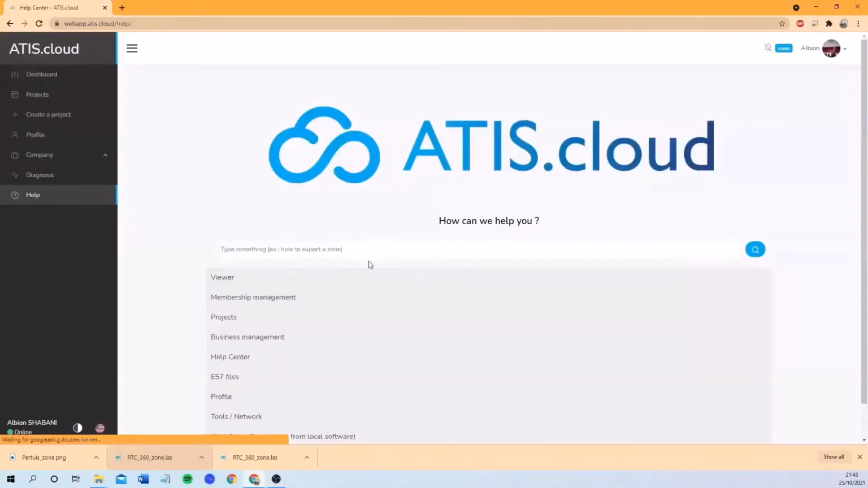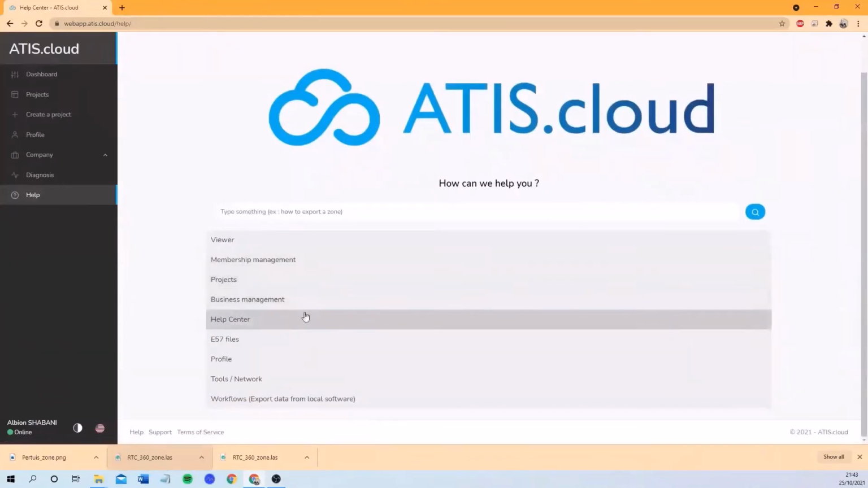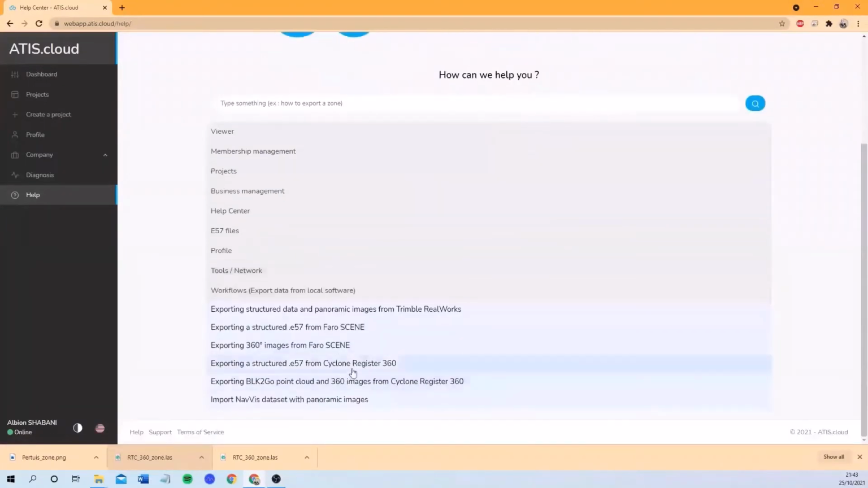You have different categories: viewer, membership management, project, business management. This is how to create articles, E57 file, profile, tools, and workflow. For example, in the workflows, we explain how to export data from Trimble RealWorks, how to export data from Faro Scene, Register 360, and so on.